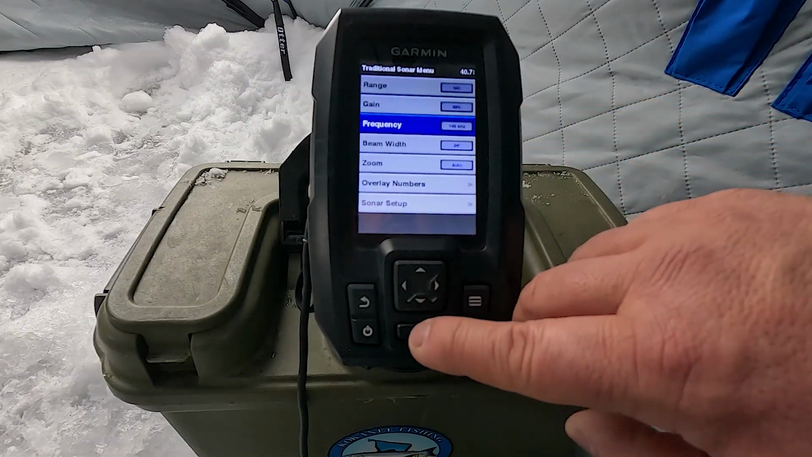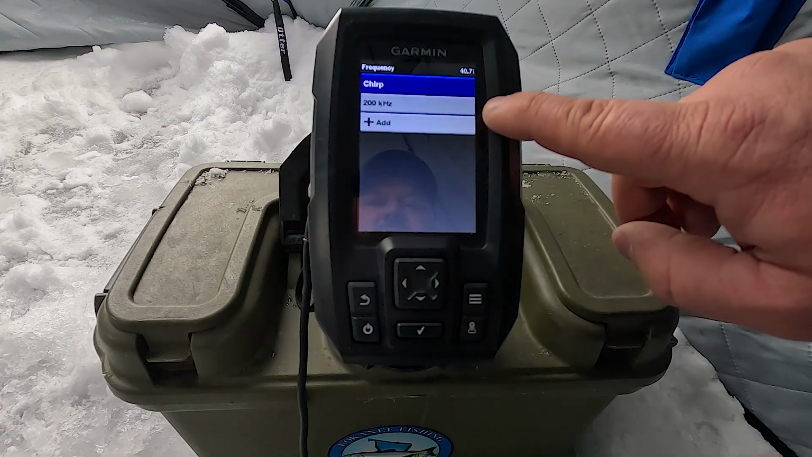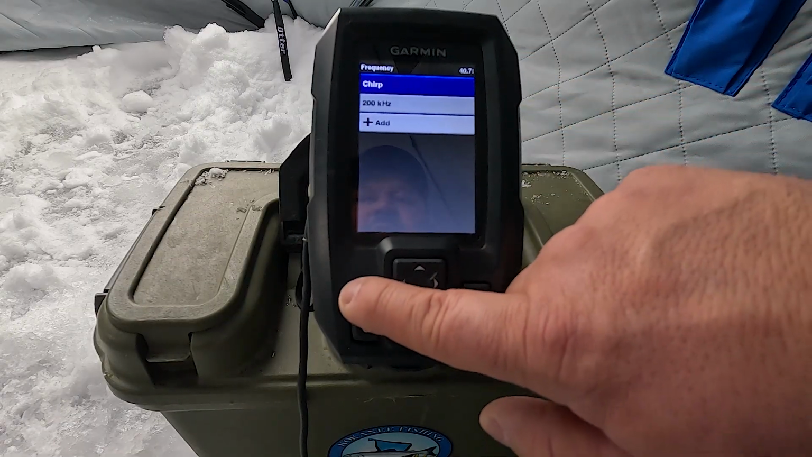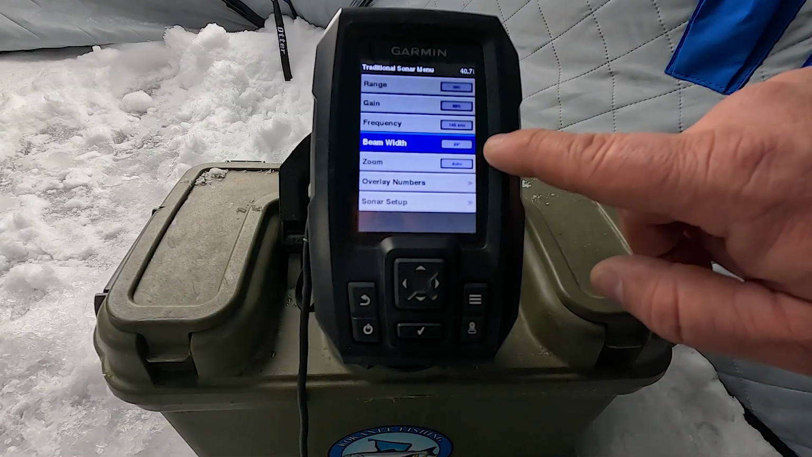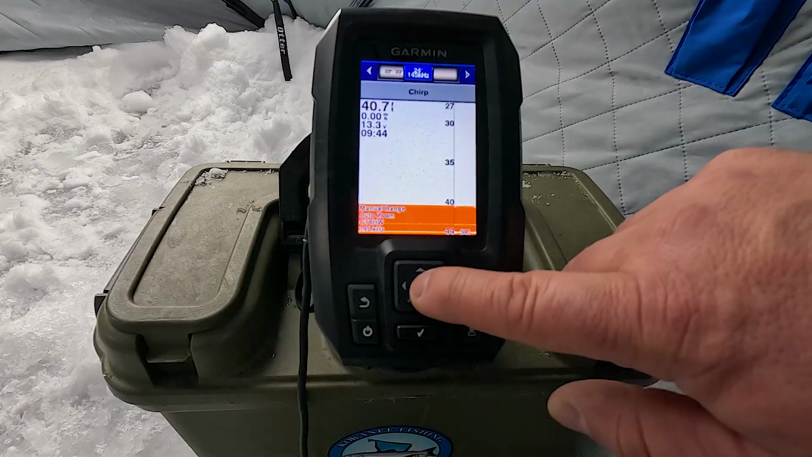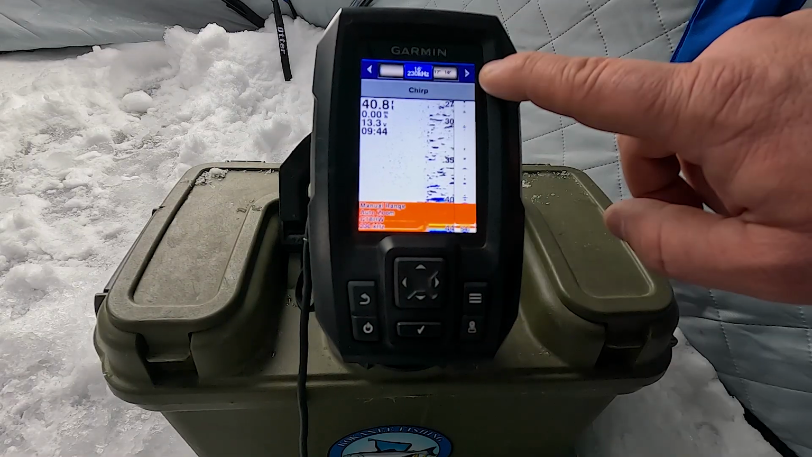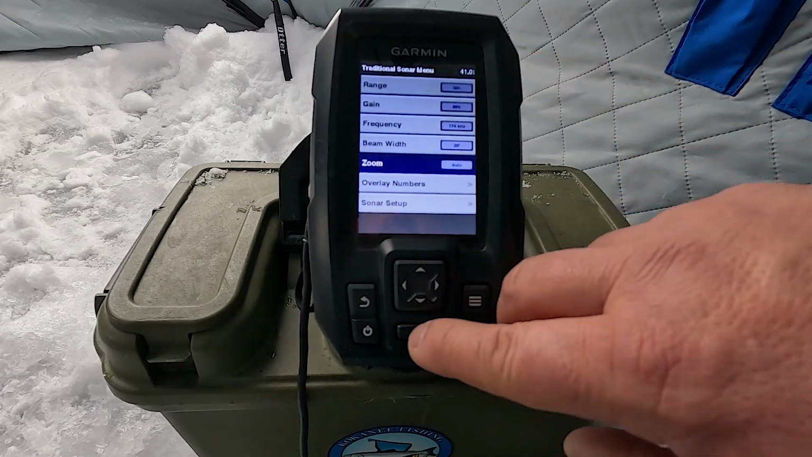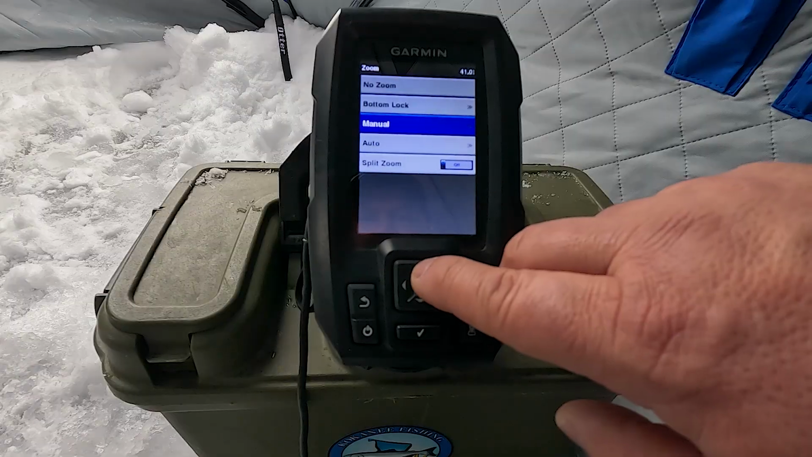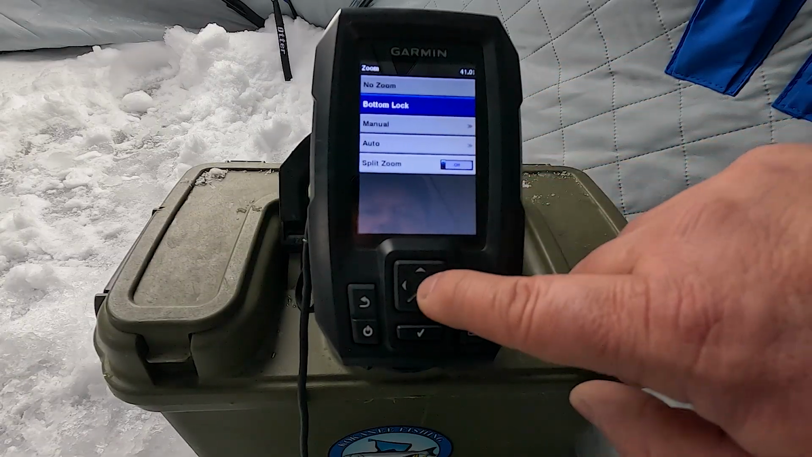Frequency. This is what we talked about with chirp. I usually don't go into the screen very often because when you select your beam width, which I usually use at 24, if you want a narrower cone and you want more detail, you want to look deep in the water, you can go down to a 16-degree cone, get more detail. And zoom, like we talked about, if you want to fish burbot, bottom lock, auto, split zoom.